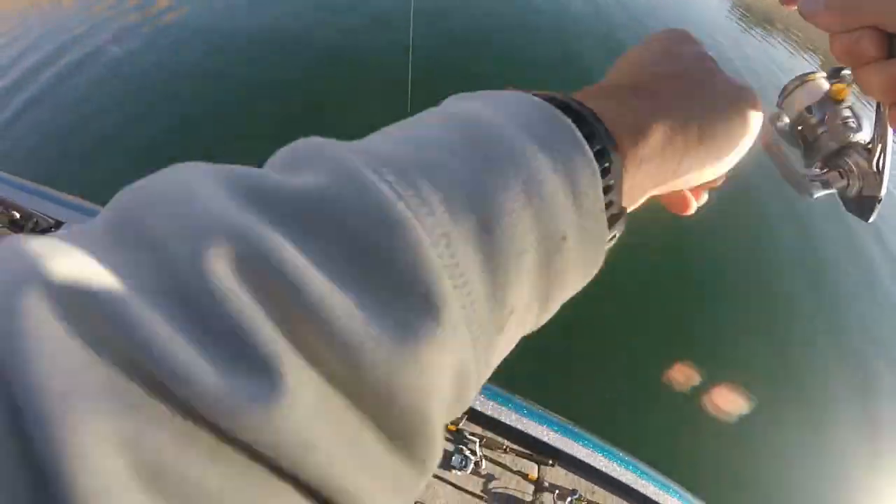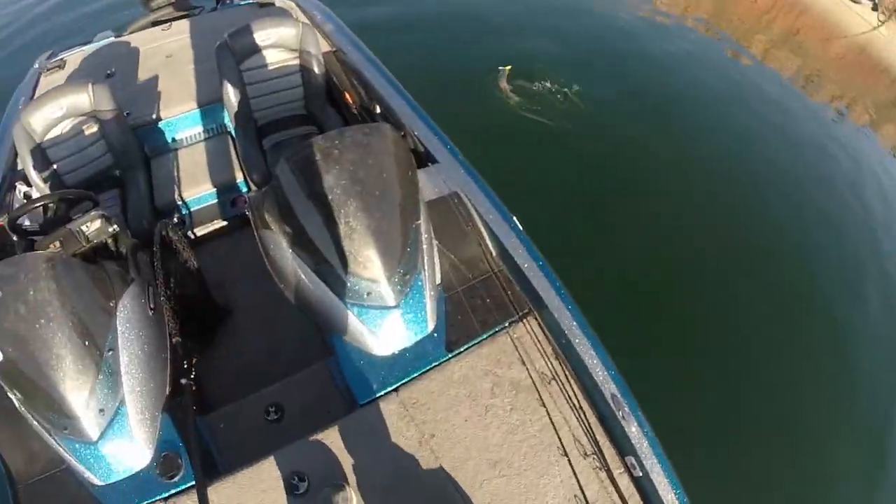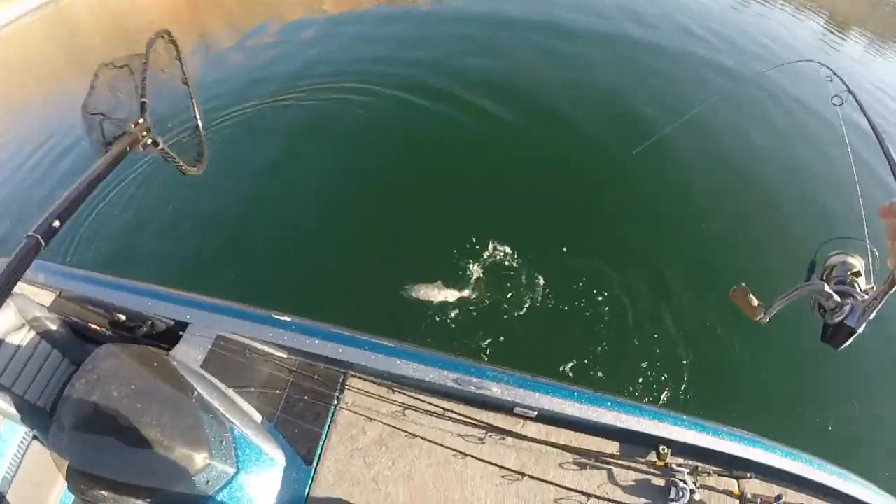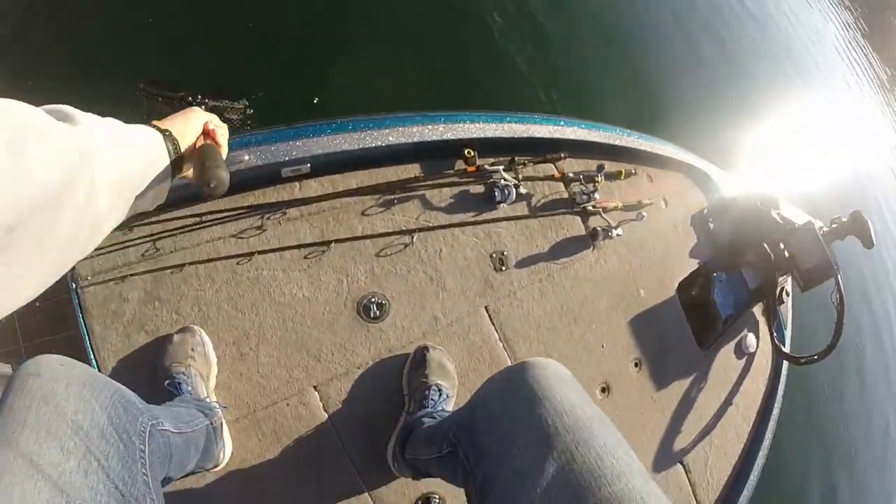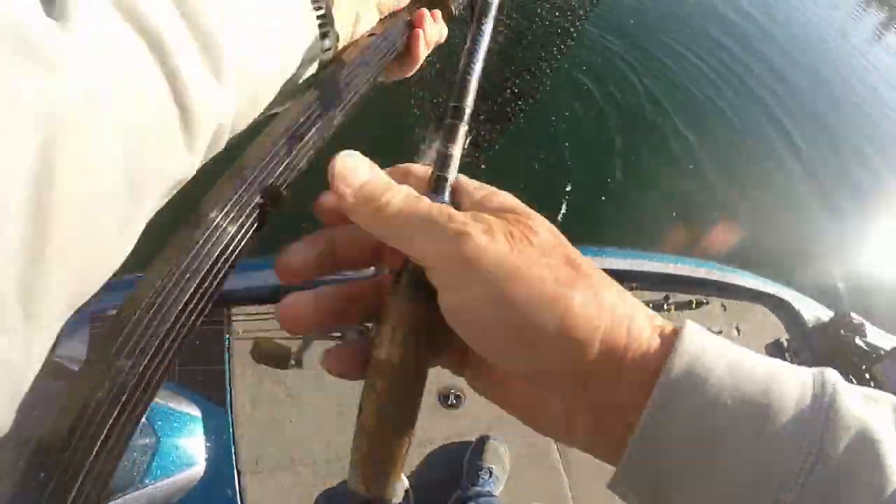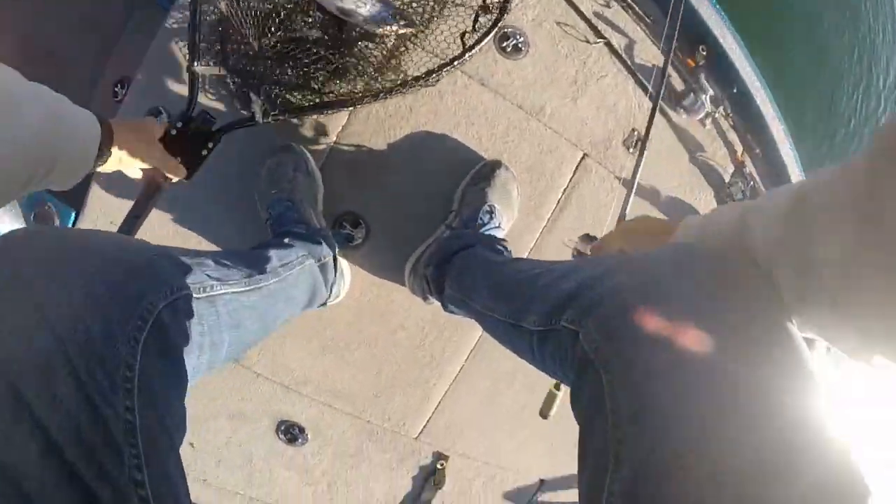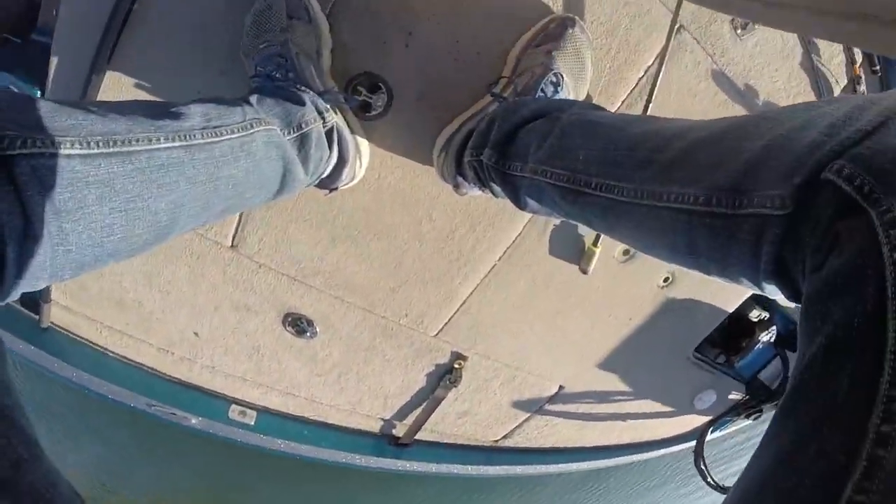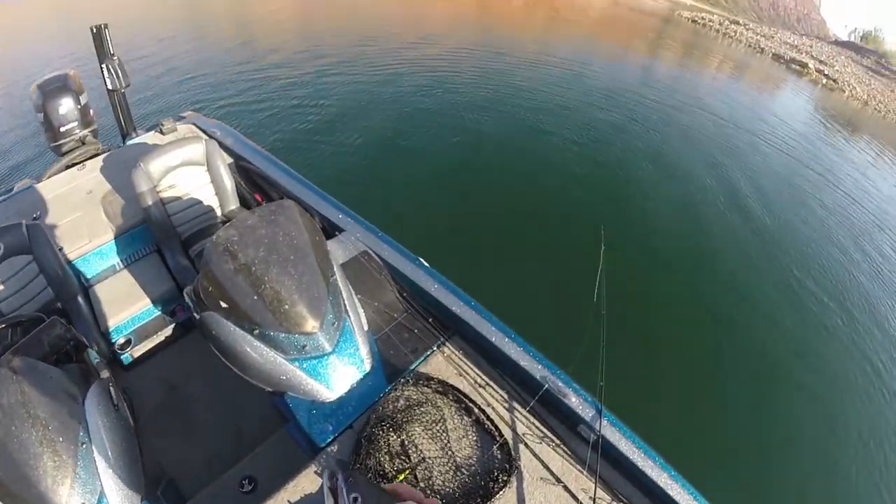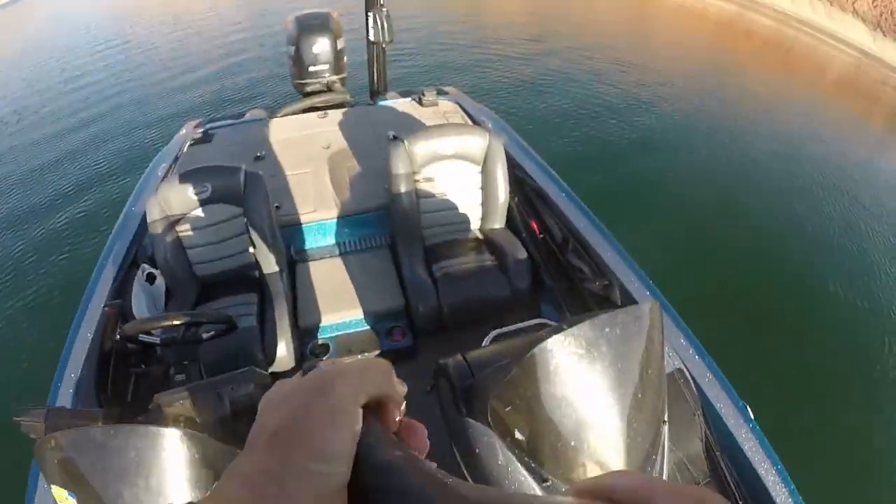Another fish on. It's coming up fast enough to be a coke for sure. Oh yeah, look at that baby. I think I'll try to net him if I can. There we go. That's another nice koke. Beautiful color. Beautiful fish.